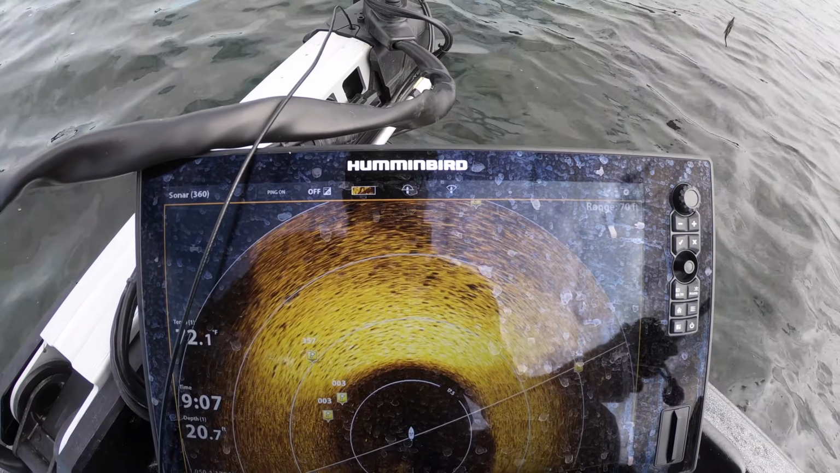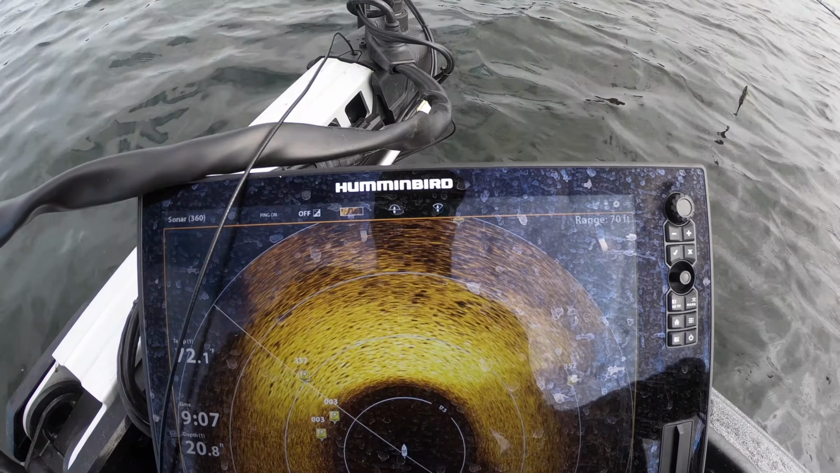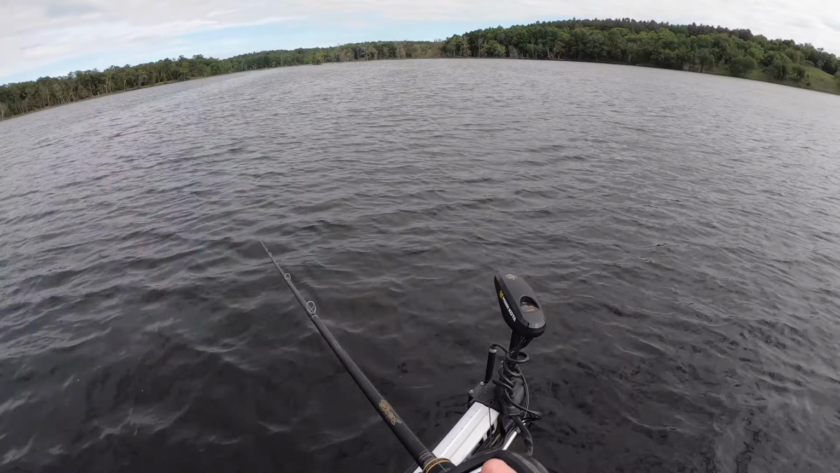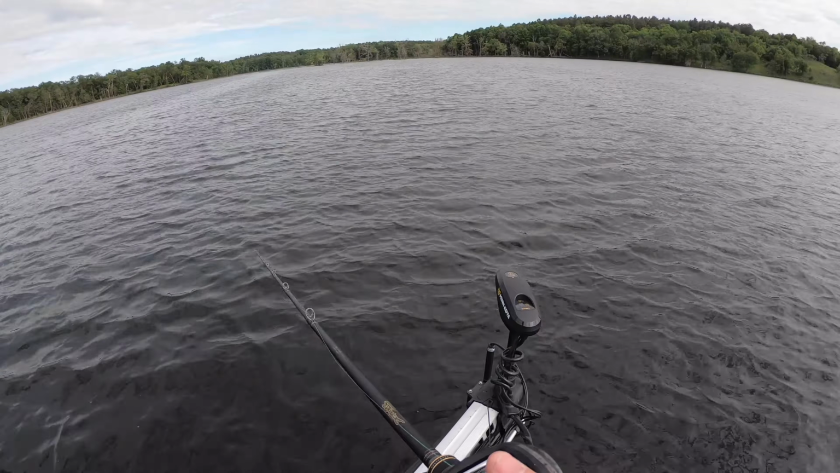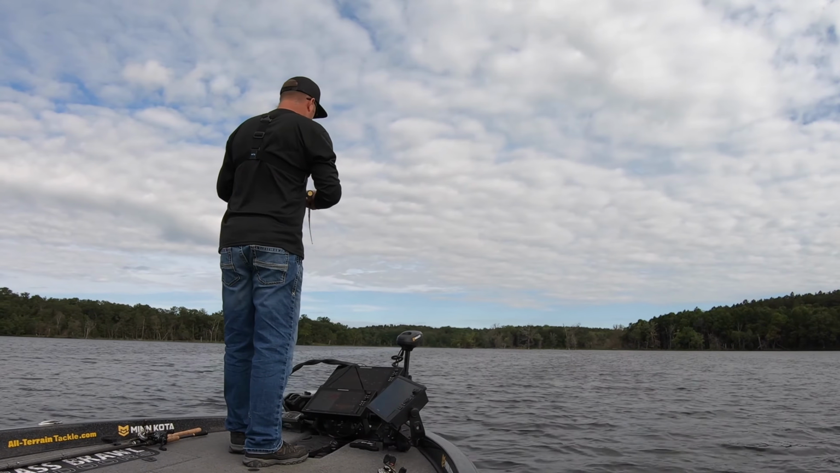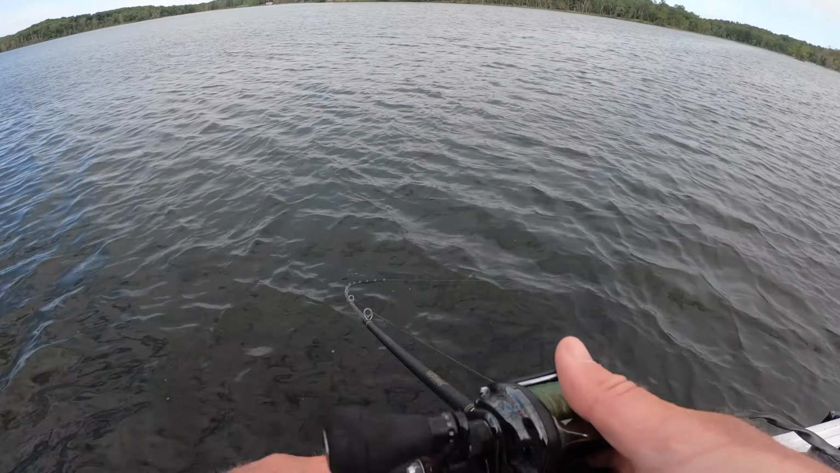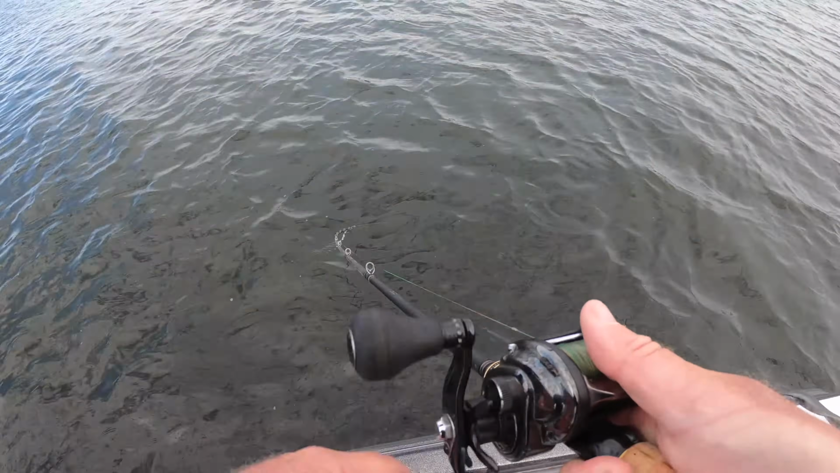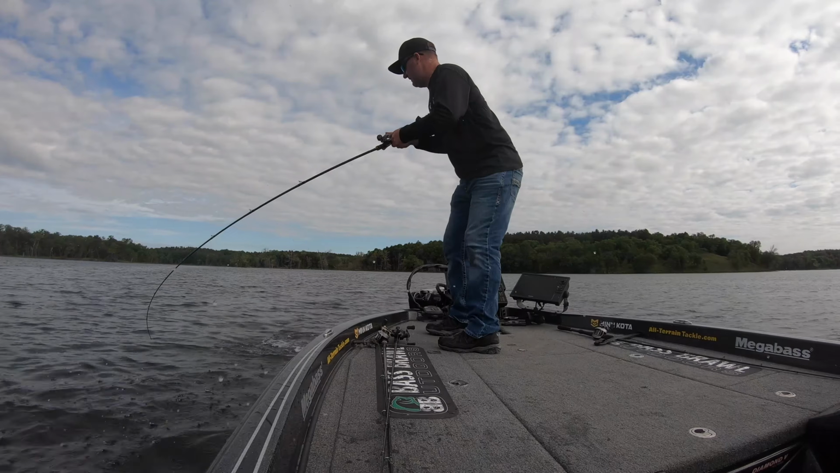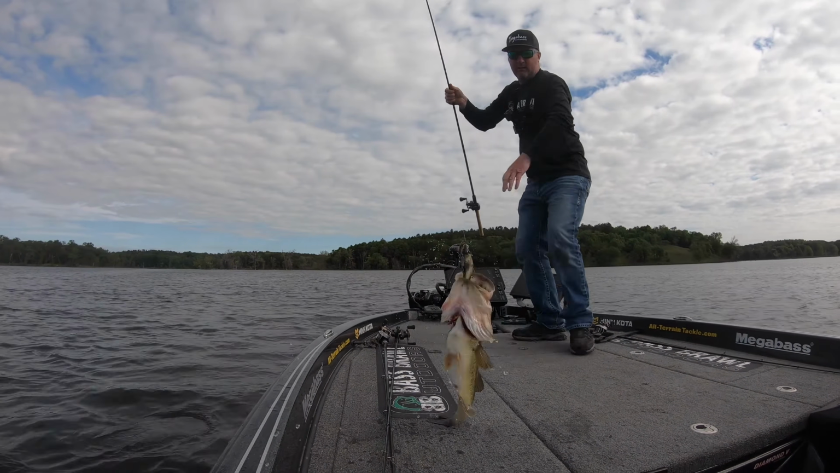Okay, again, you can see that hard bottom area, and there's scattered rock. We're just fan casting that. Oh, that one was just like a sunfish tap, but it kept getting tighter. Oh, that's a good fish there. Oh my goodness.